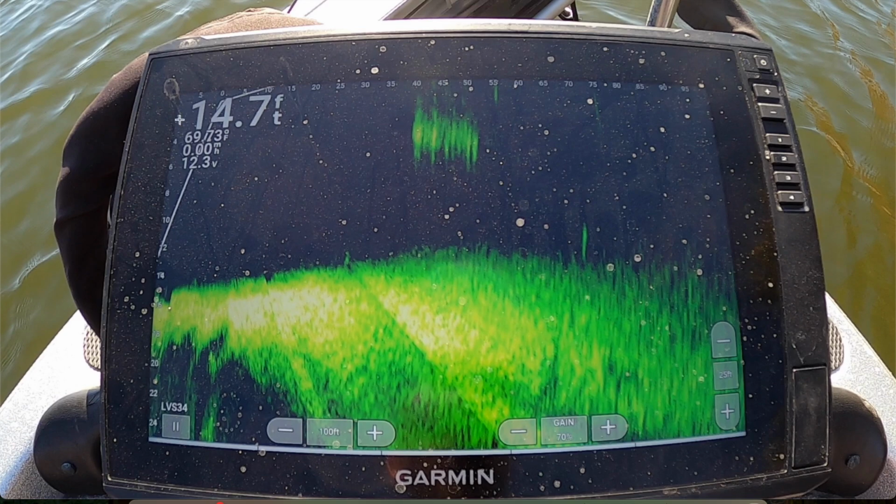The left-hand side is your depth. You can tell here we're in about 15 feet of water. This is a relatively flat area, and this large green blob here is the bottom. It is taking up about a third of the screen, maybe a little more, because of the depth range that you can select. If you notice over here, I have it set to 25 feet and it is on fixed. I recommend turning the auto depth range off because it's going to constantly change and your picture is going to be moving when you don't want it to.